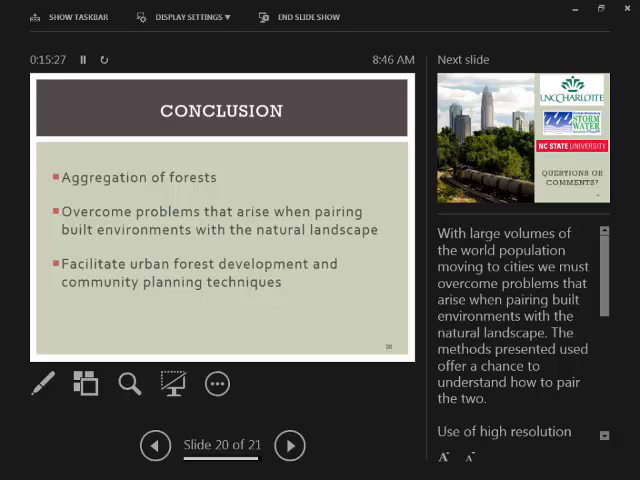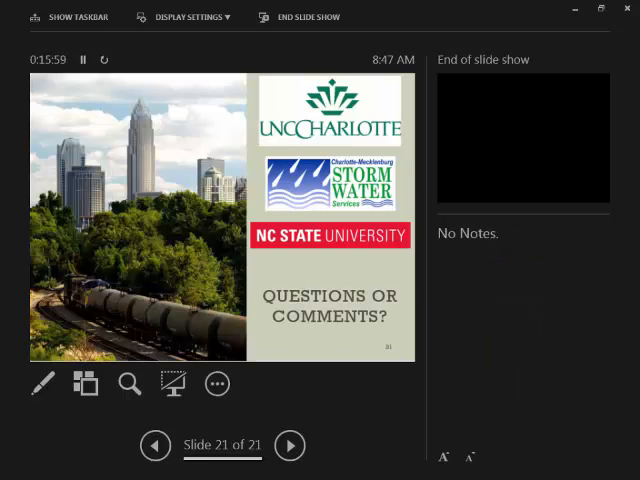So overall, I think the methods, with large volumes of the world population moving into cities, we need to overcome the problems that arise when pairing the built environment with the natural landscape. And I believe these methods can offer a chance for us to understand that a little better. Also, these methods are able to facilitate urban planners to establish different methods of residential development with respect to their community planning techniques. Thank you.